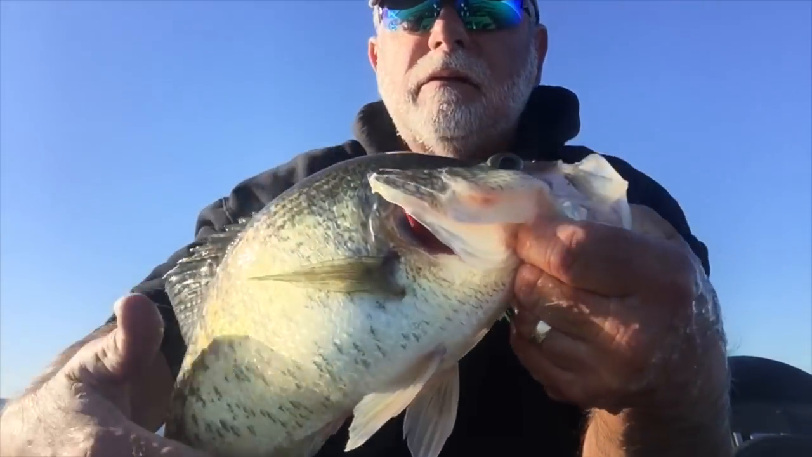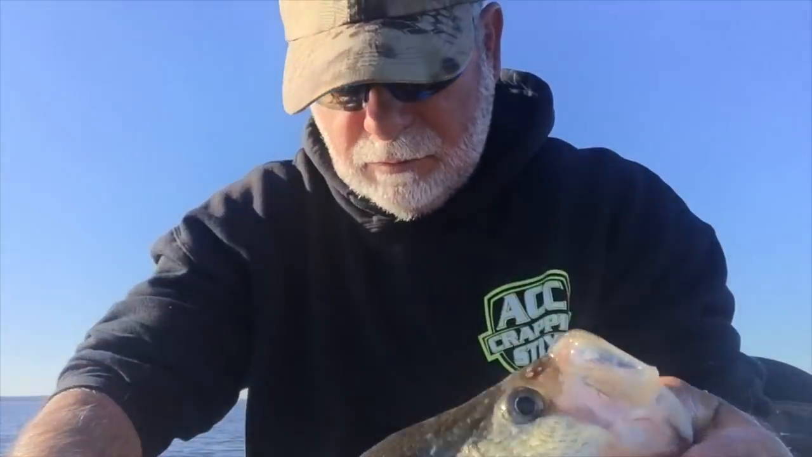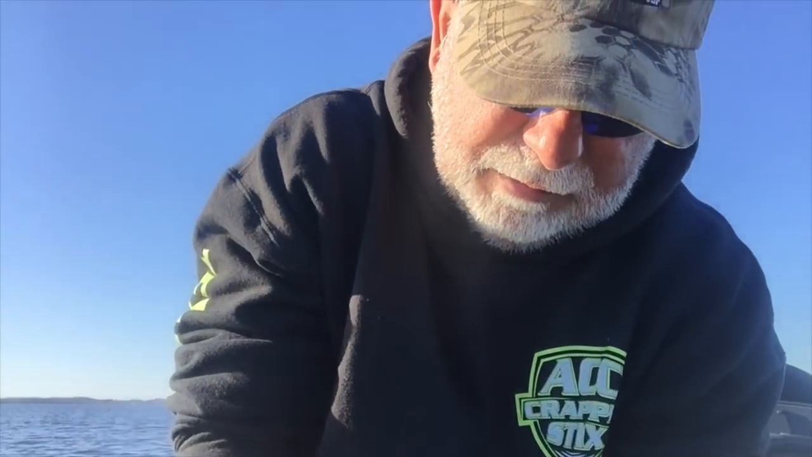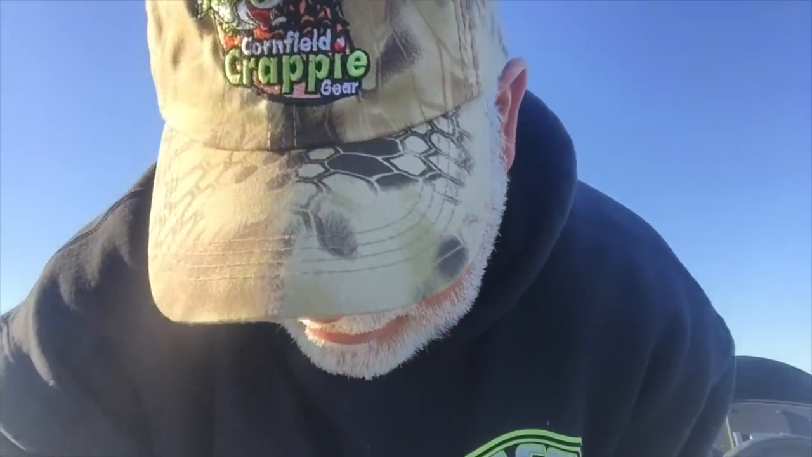I did have a 2 or 3 over 2. Nice fish right here. But just some good quality fish again. Can't beat Lake of the Pines this time of the year.